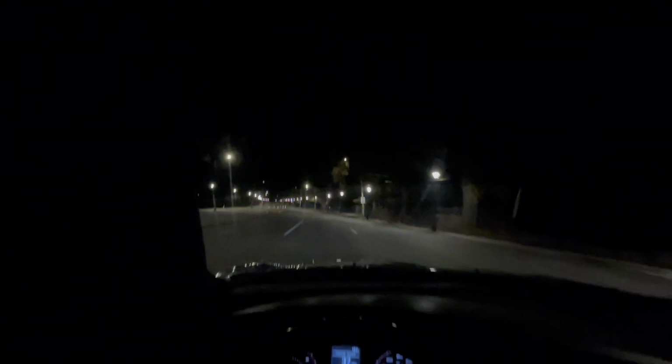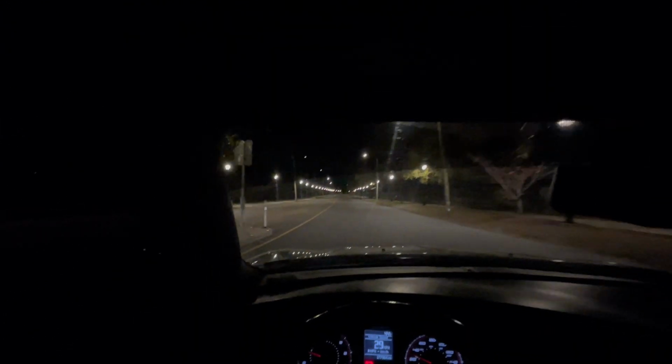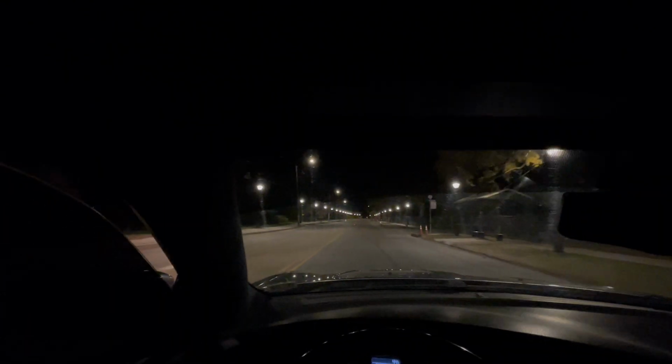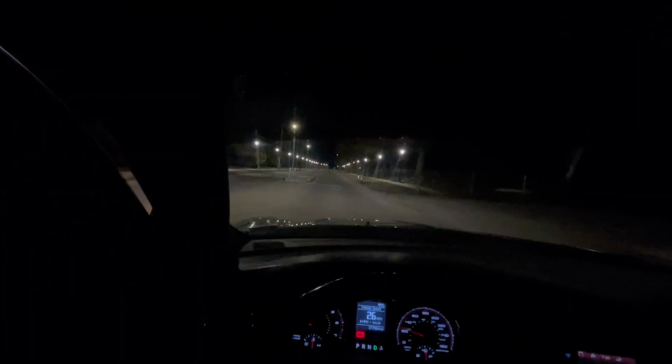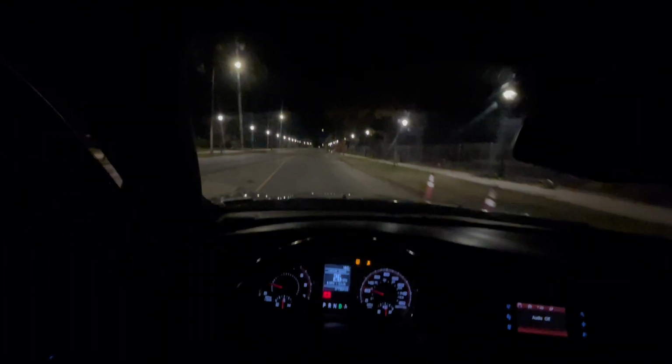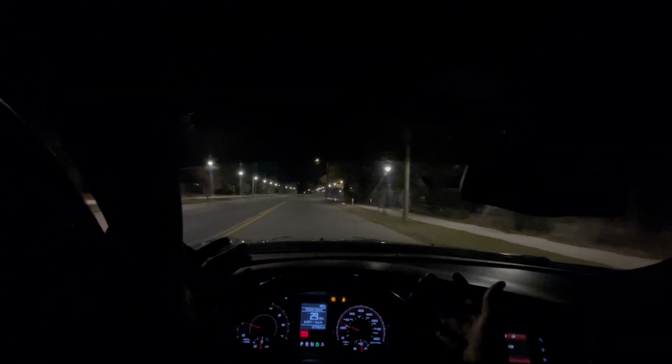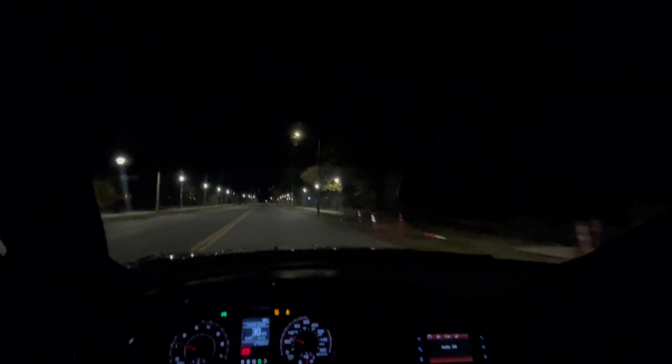Yo, I am actually in love with this car, bruh. Hold up, matter of fact, give me a second. Slow that down a bit. Yes, sir, we go the speed limit around here, buddy. One thing I will say though, you can go 5 over, but that's the max. You know what I'm saying? Look at this, it's beautiful over here, bro.